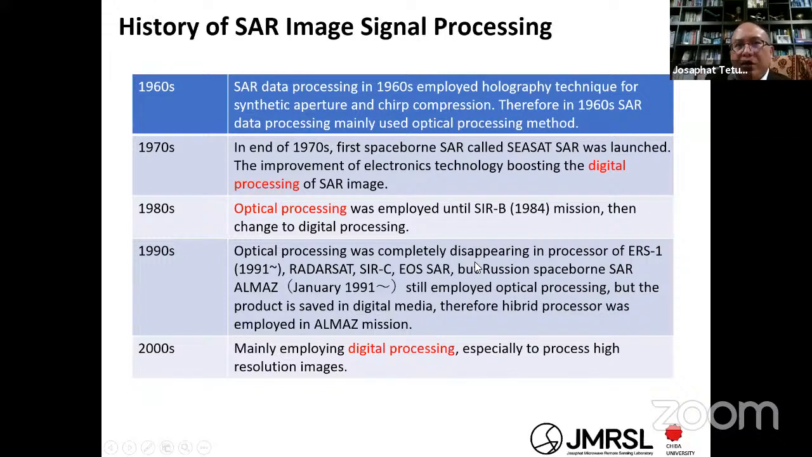Okay, in the history of the SAR imaging technique, firstly we used the optical processing method, because in the 1960s it was analog technology. After that, from 1970, when I was born, there was already digital processing of SAR images.